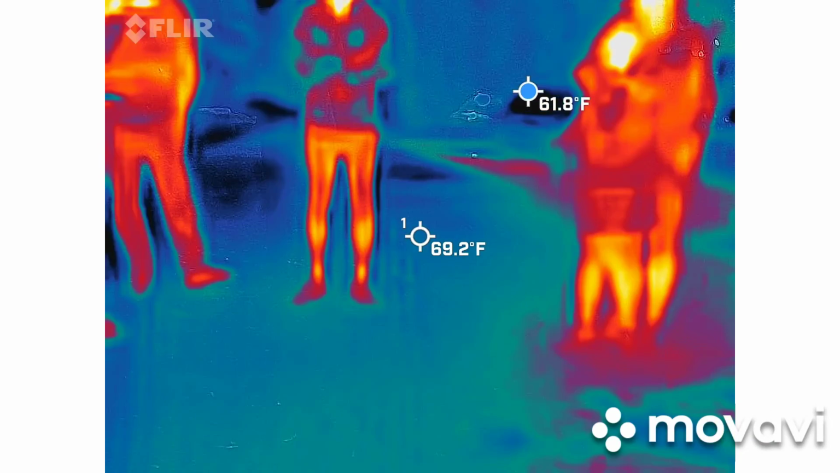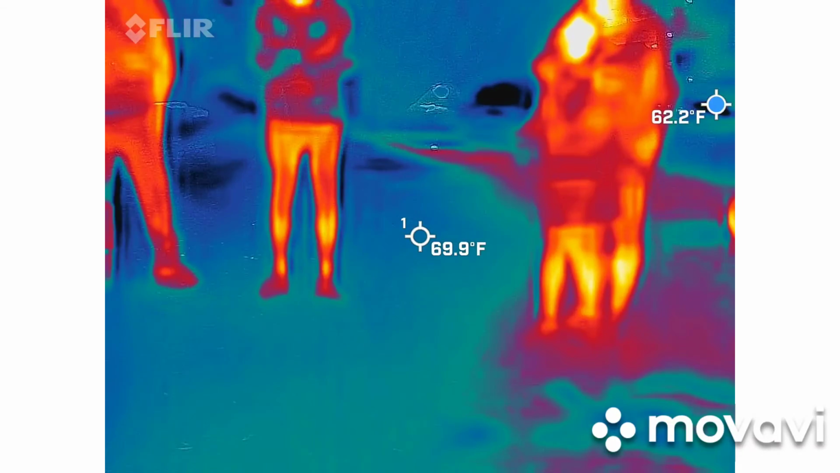So, we are going to explore this space. Those of you with cameras and lasers, you can go to the front of the building to get us some footage up there.